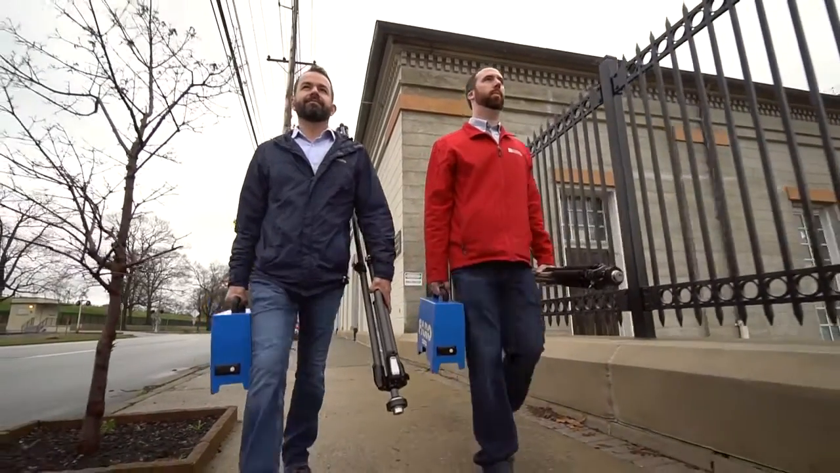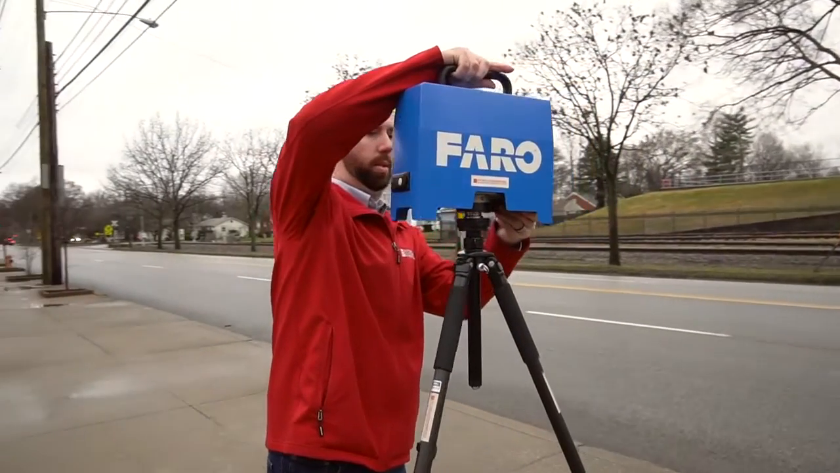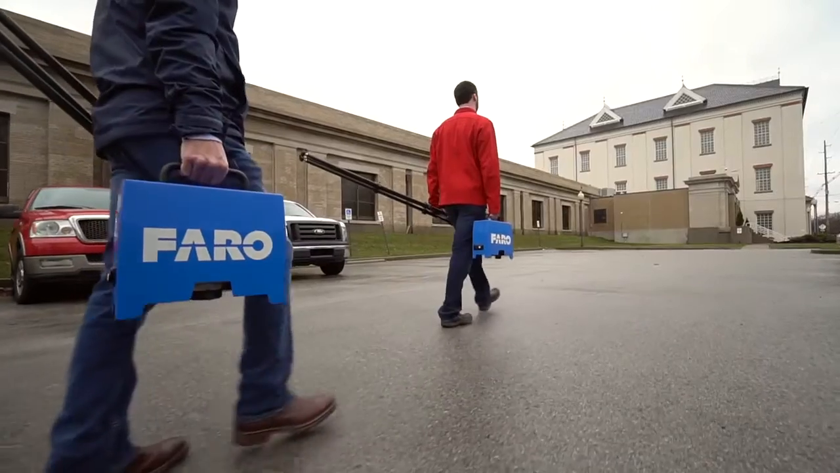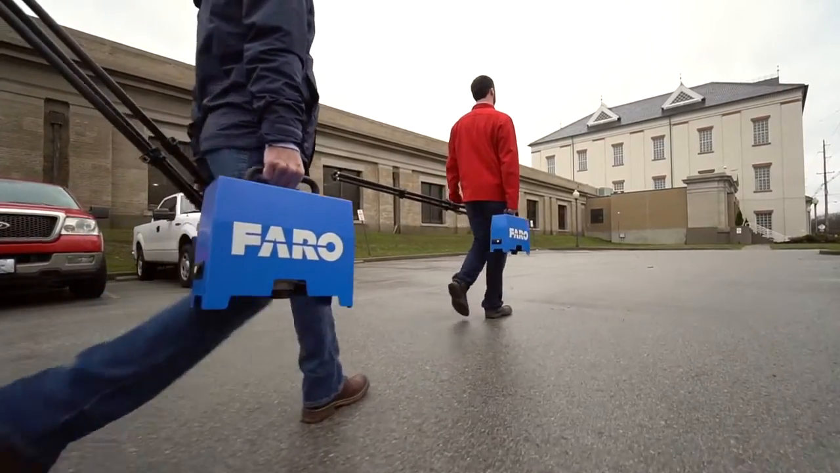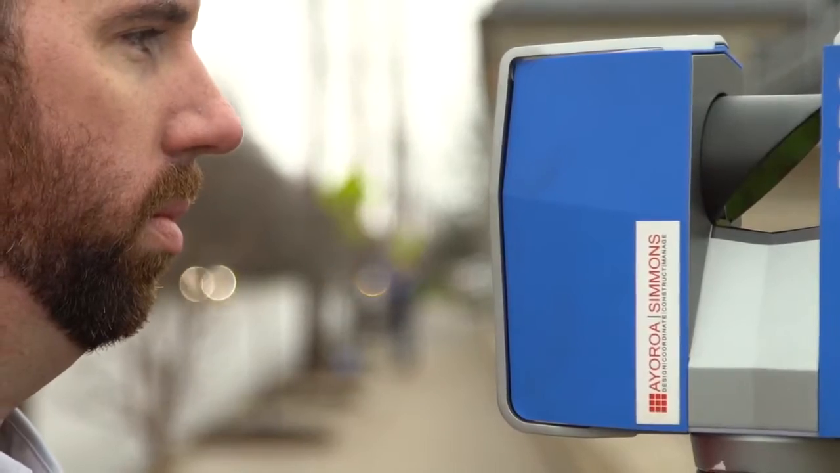A lot of our projects involve numerous setups. It's lightweight. We're able to move around with it very quickly. We have 2 units now, and we can document a lot of square footage very quickly in a day.